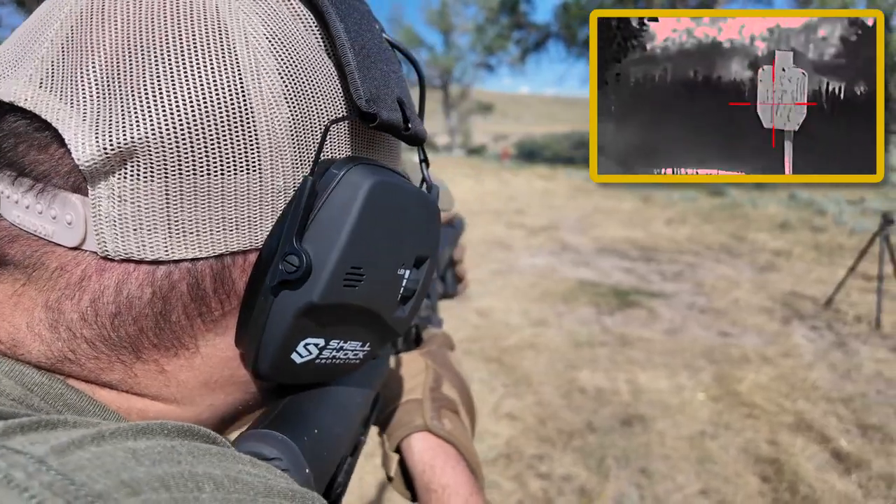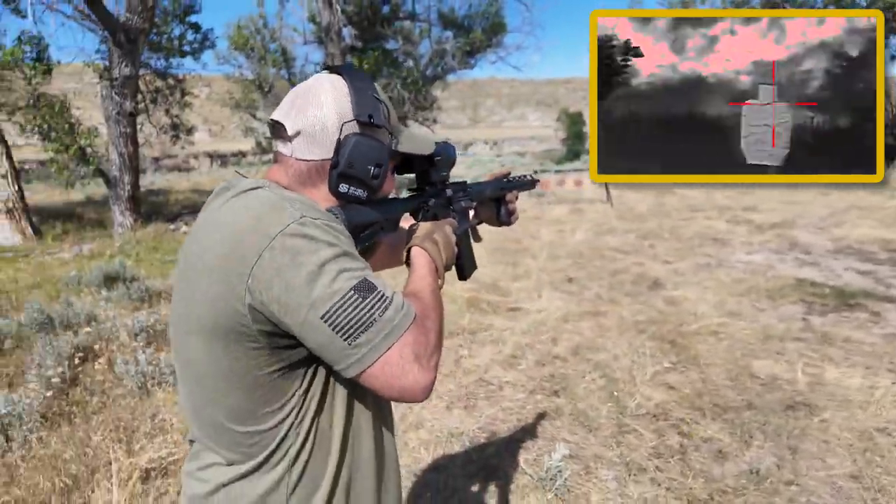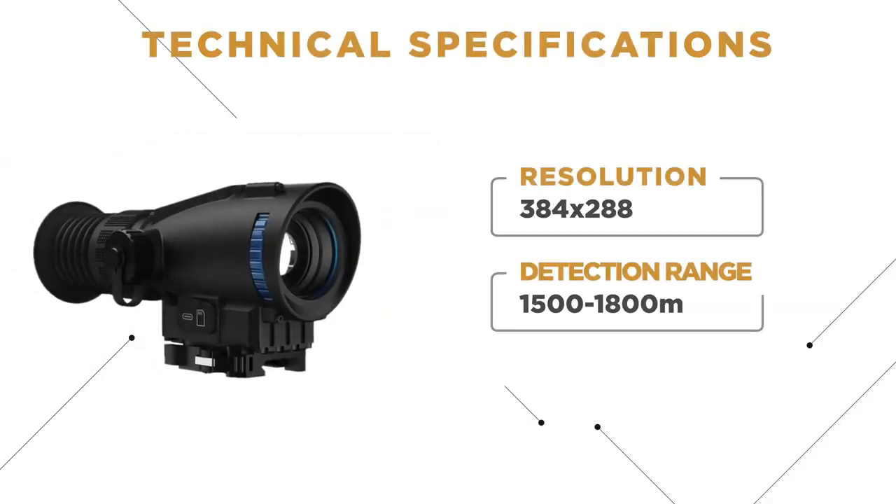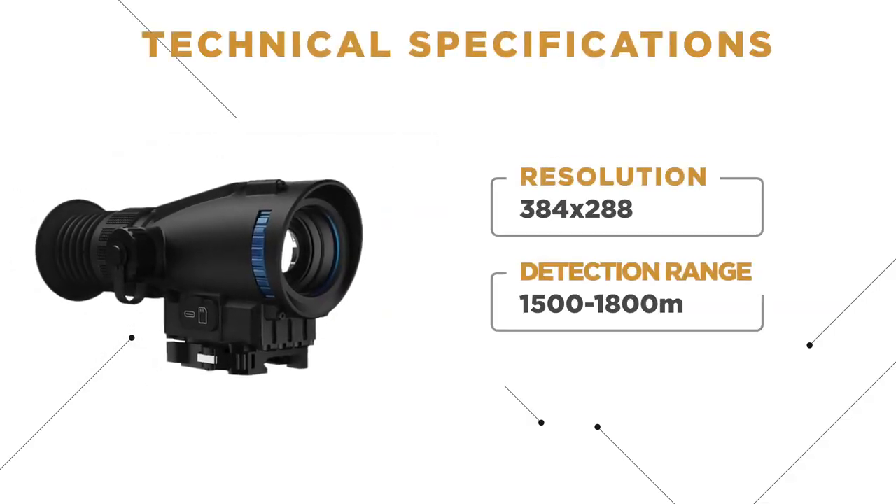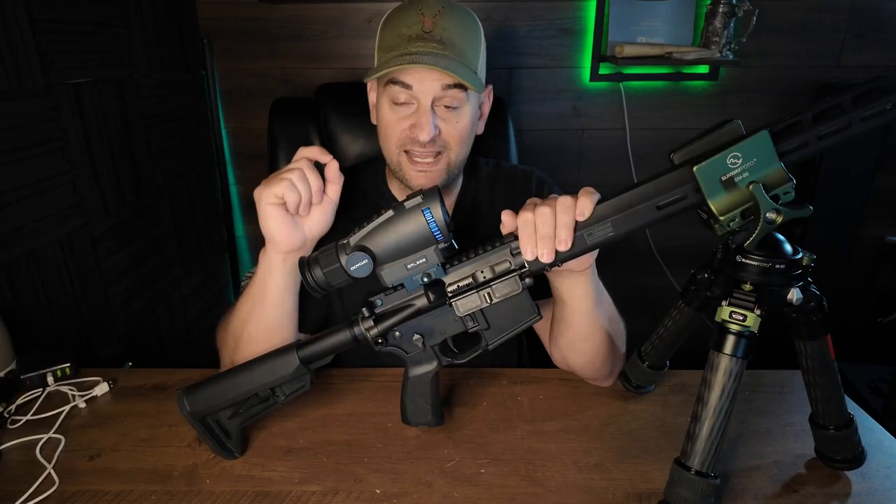So we took it out to the range, we put it through the paces. We're going to show you more of those results later on in this video. First and foremost, it's a 384 by 288 pixel resolution. It has a 1500 to 1800 meter detection range. It has RAV or Recoil-Activated Video, so it automatically takes a video when it senses recoil in case you forget to hit record, but you can manually hit record.